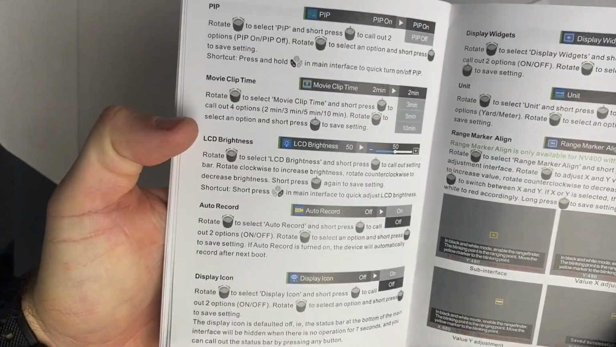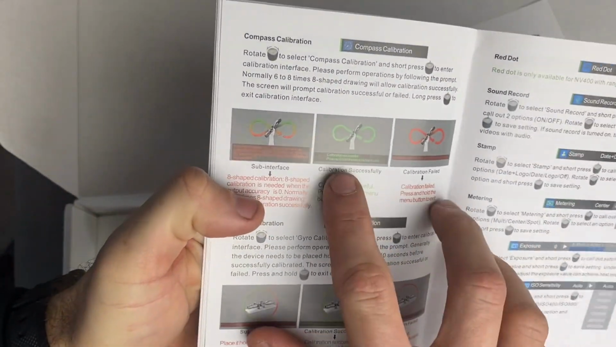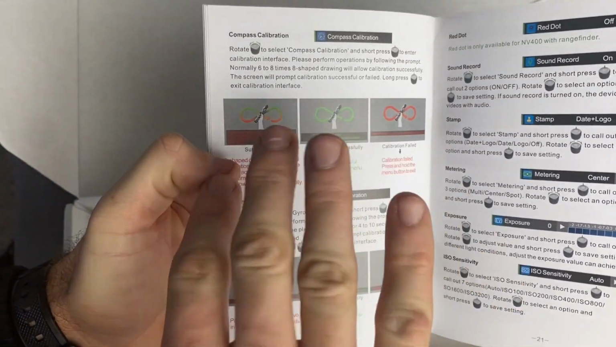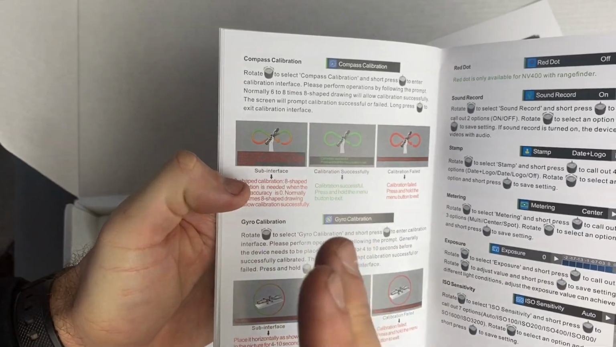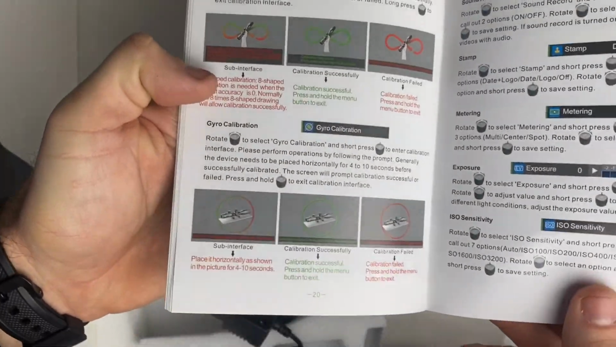Picture in picture, movie clip time, all these different sorts of things. It does have a compass and a gyro. You have to set them up so it can tell you if you're rolled to one side or the other and which direction you're facing, but you have to calibrate them to do that, which isn't very hard.